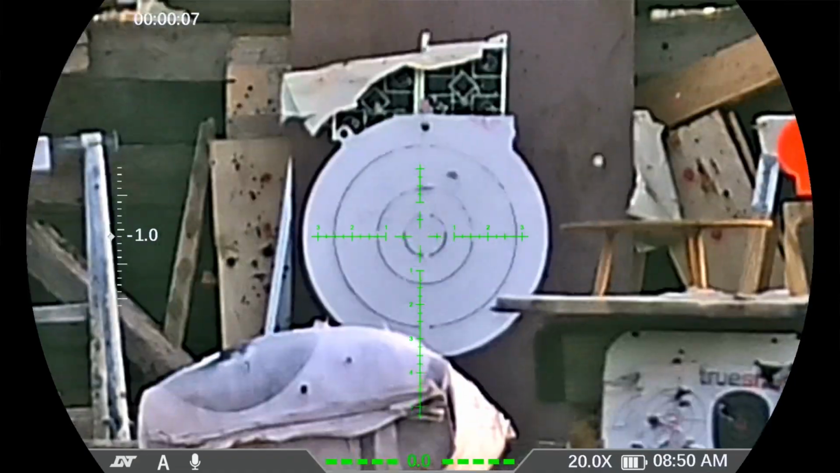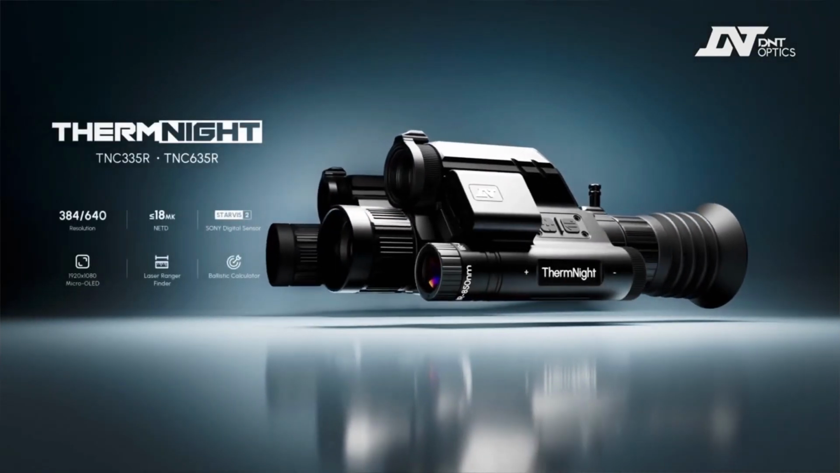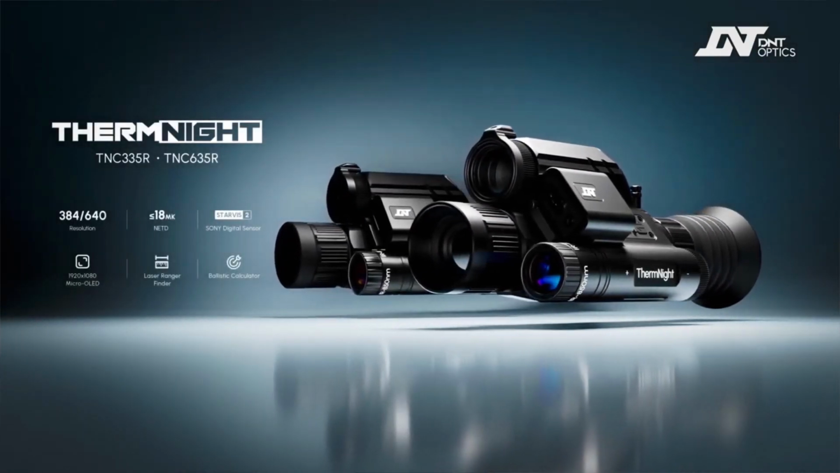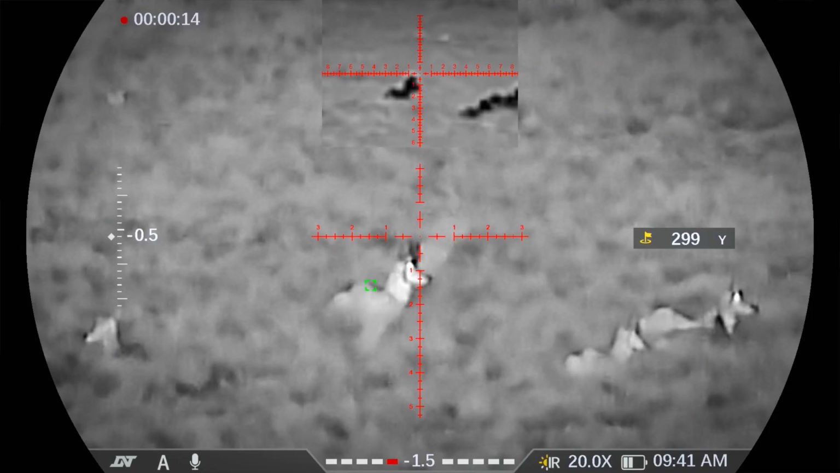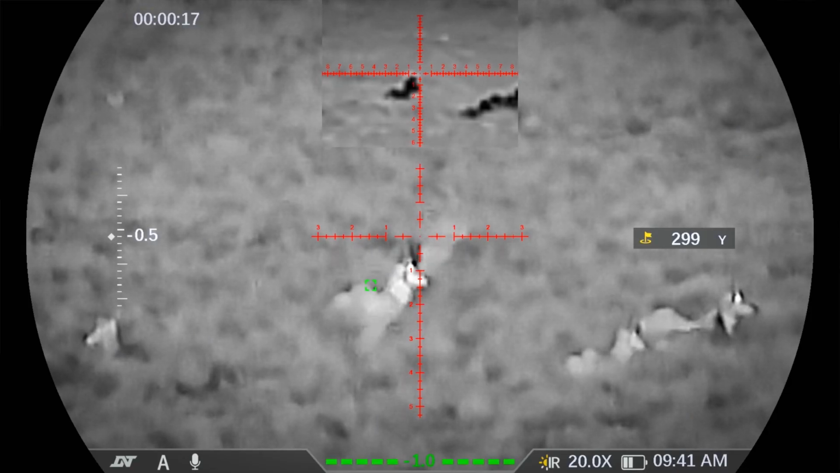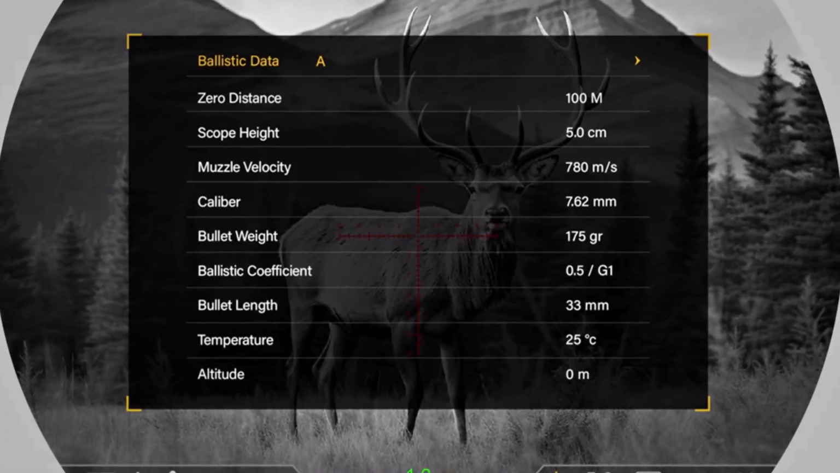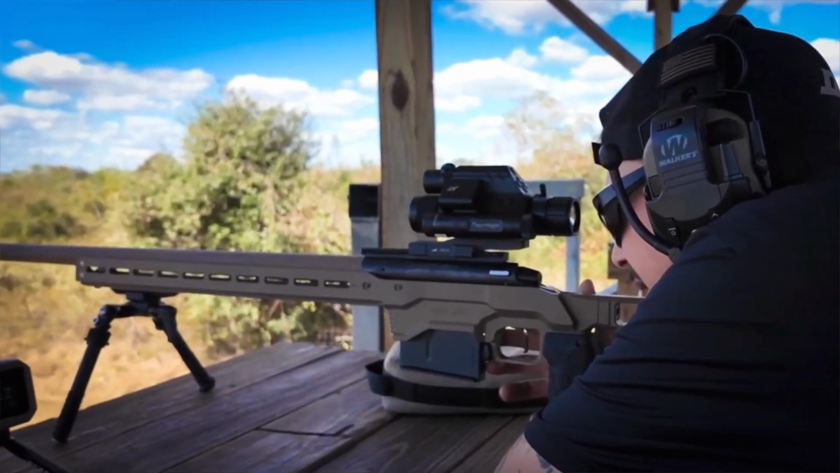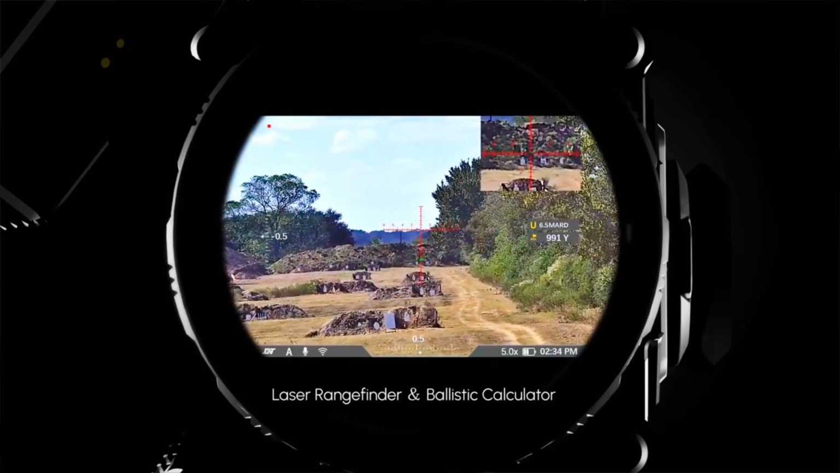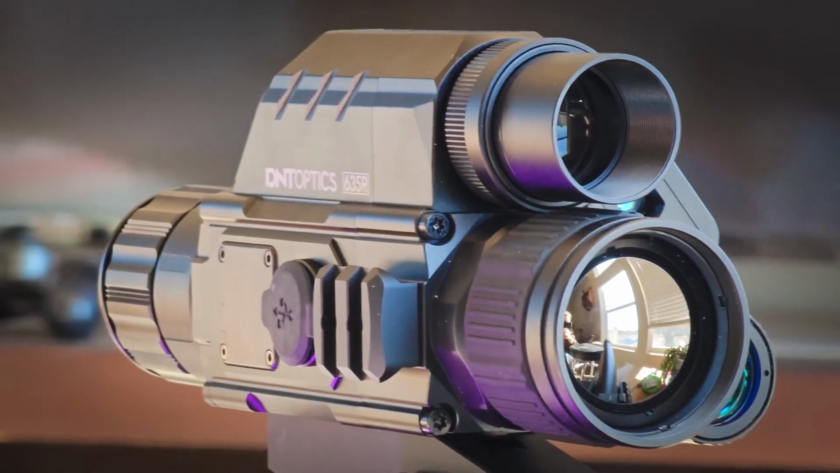So again, comparing this scope to other just thermal scopes that are out there, this guy is considerably smaller and lighter weight, and it has not just the thermal, but we've got the day/night vision and the rangefinder in there. Now, this isn't just a rangefinder, but it also works within the software to offer a ballistic calculator for you guys. So it'll tell you your drops at different ranges. Really, all the features that you want in a high-end digital optic are packed into these DNT optics, but still somehow less than half the price of many of the competitors' offerings.